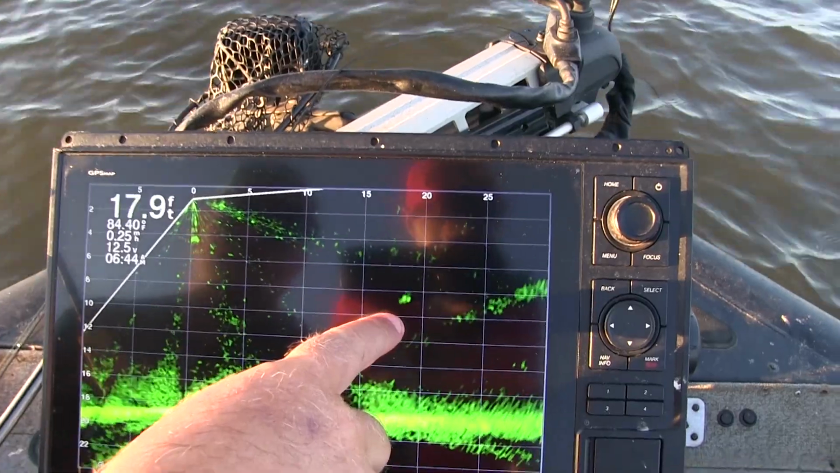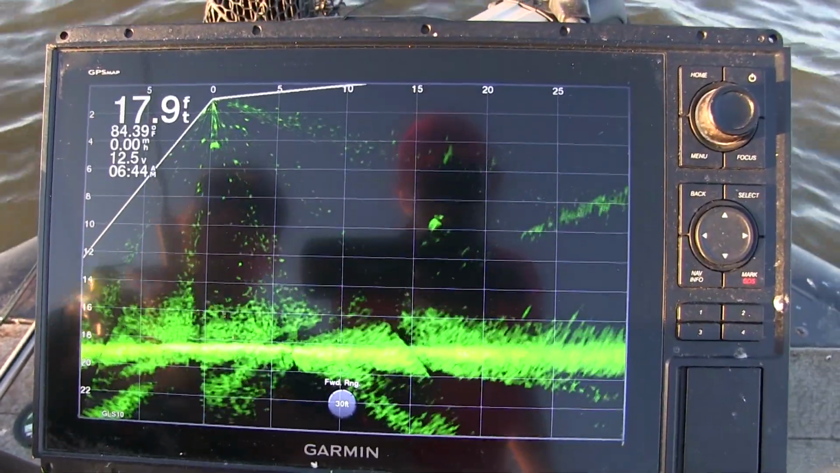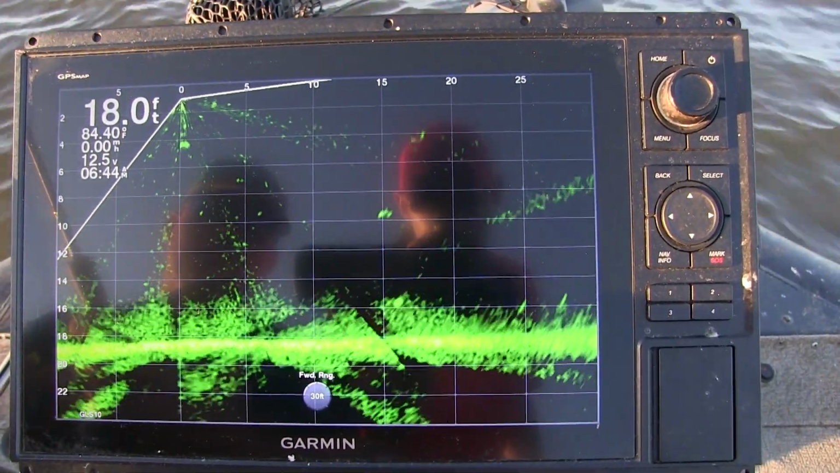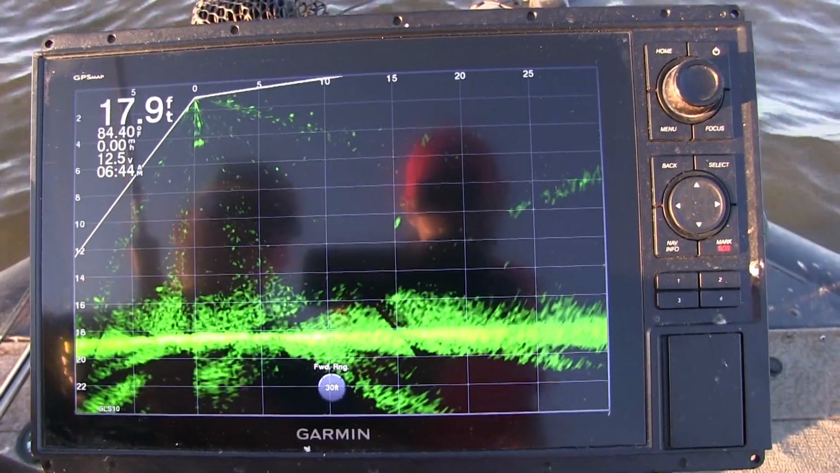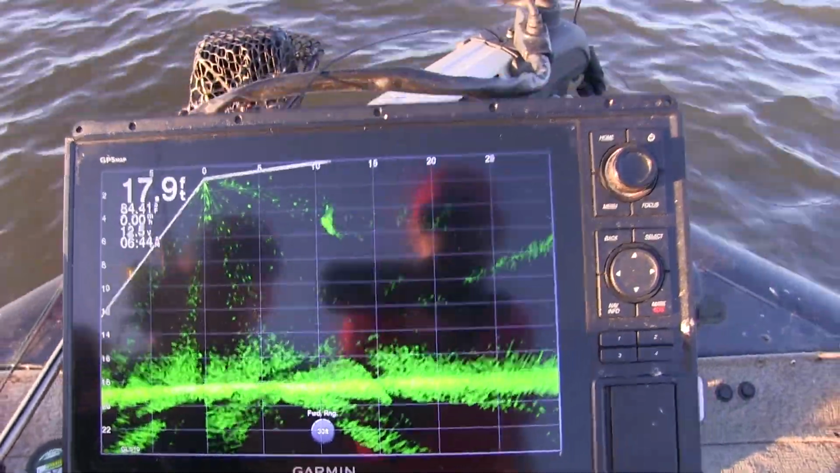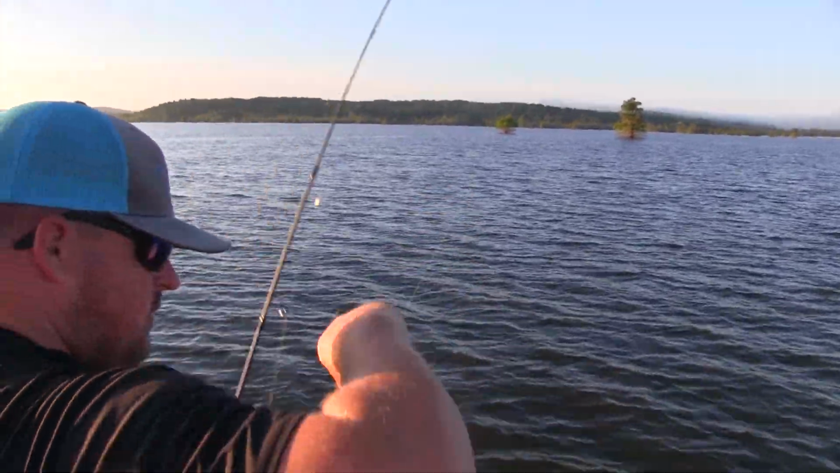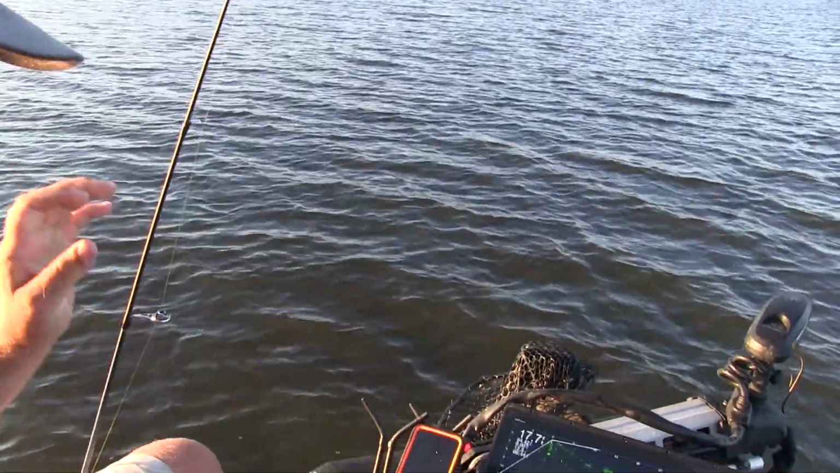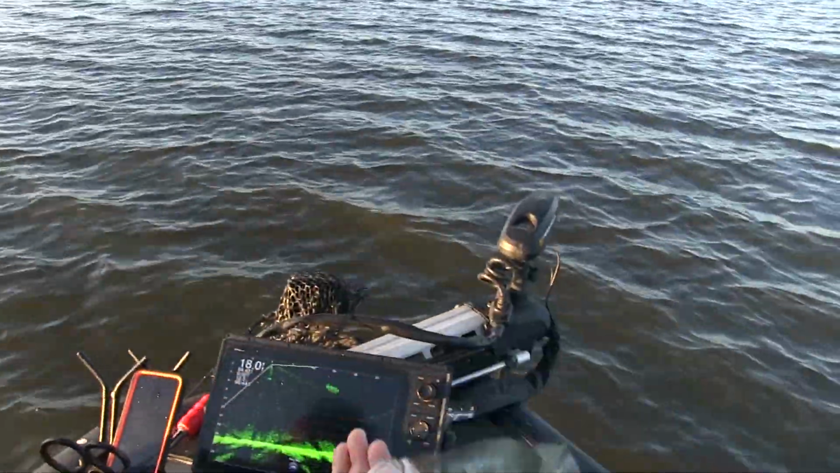We got a little crappie sitting right here. You keep watching, you'll see my jig go down to him. There he is there. There's my jig going down to him. There he comes toward it. He just hit it. Dude, that's awesome. Yes, sir. Not a monster, but a keeper fish. Old Grenada Lake crappie.